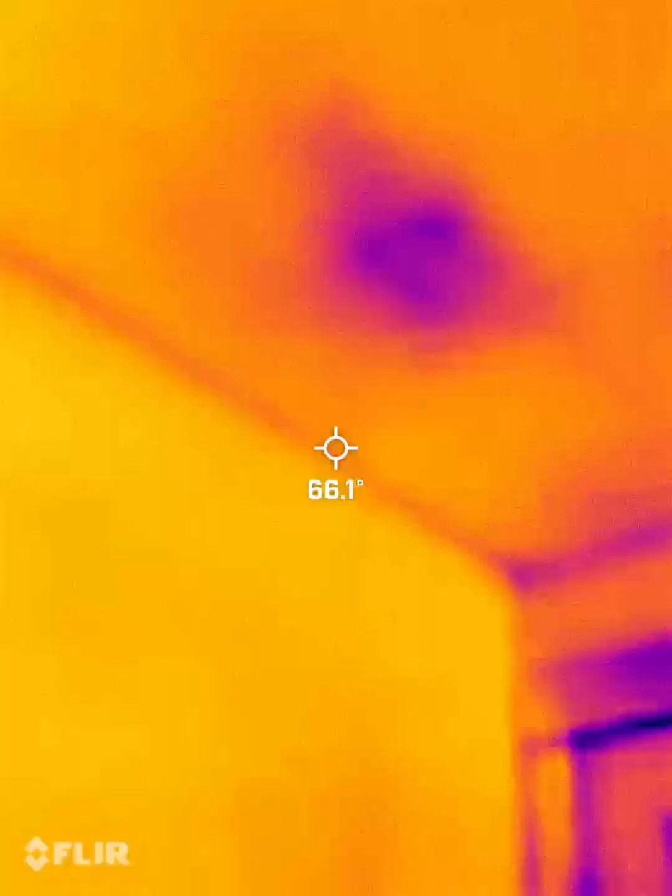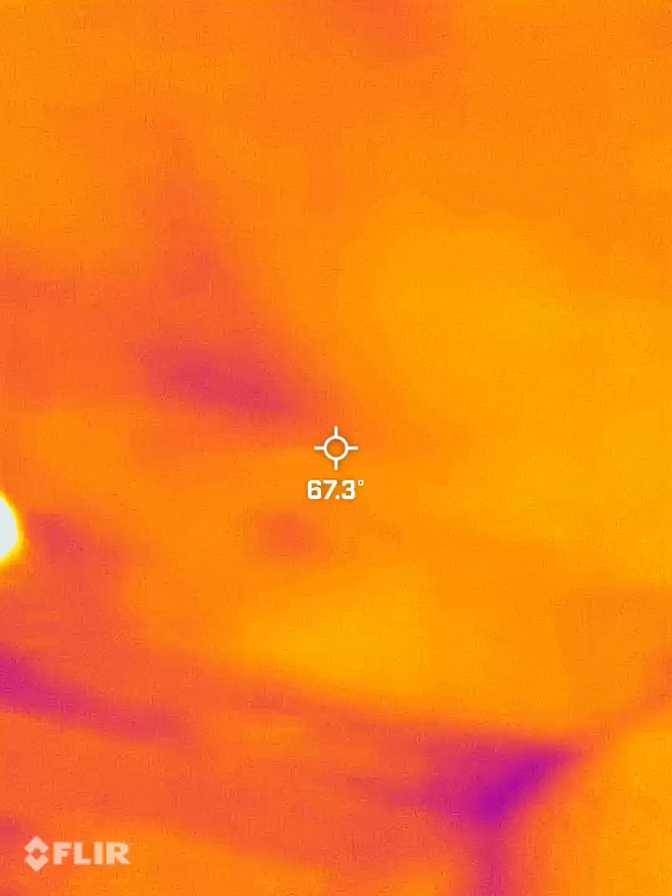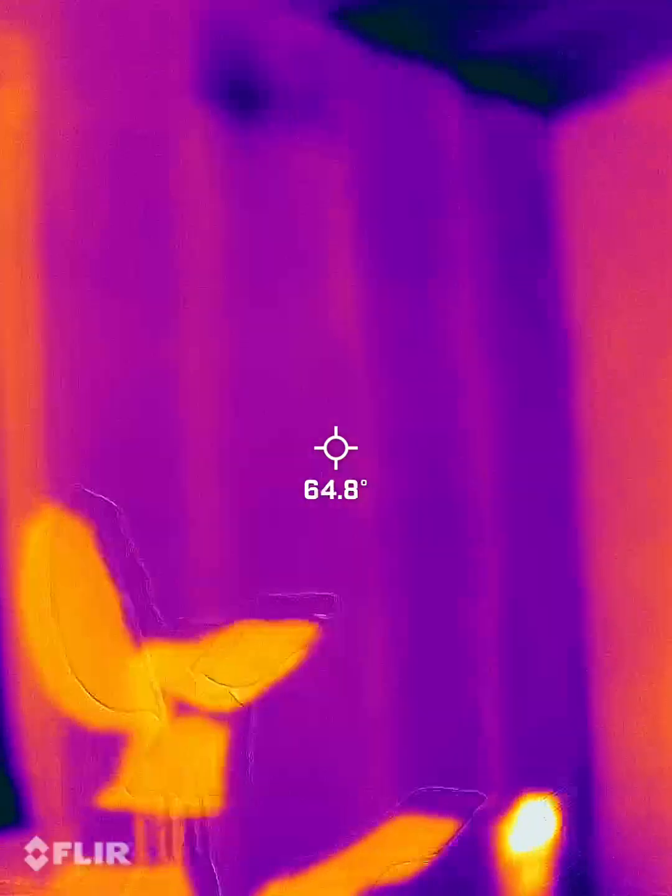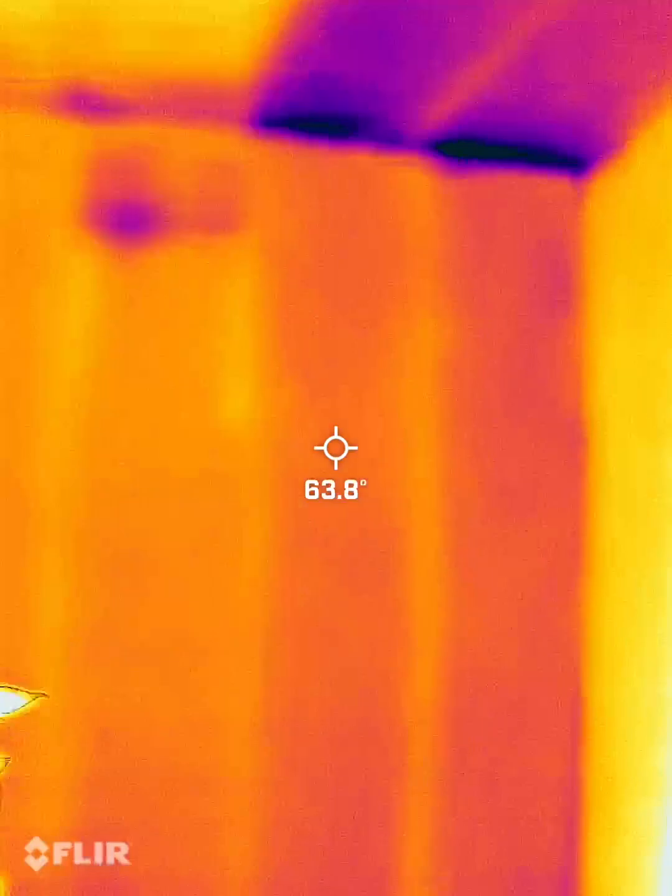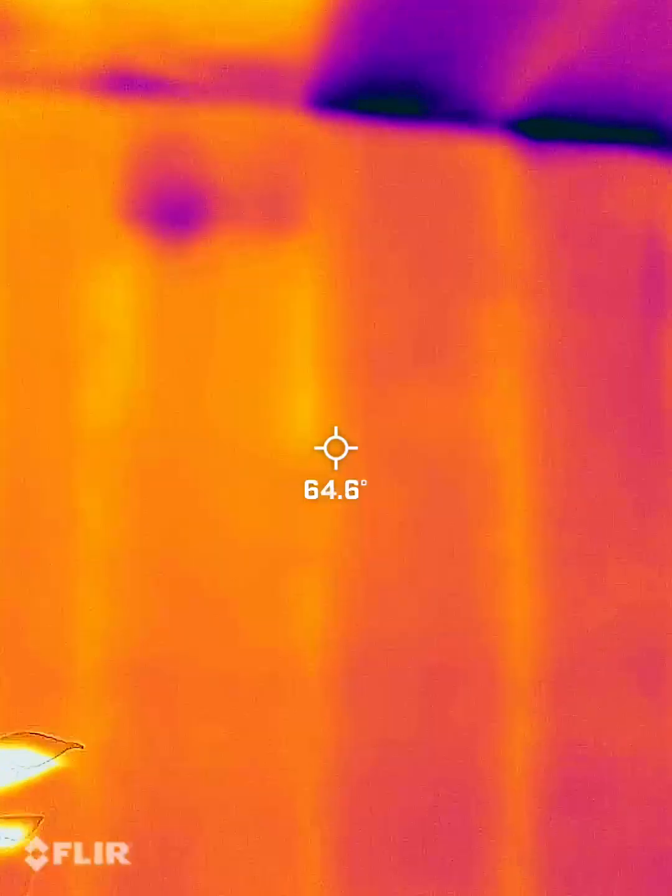And so yeah, it's also really helpful, like that video, because if you're noticing that it gets really drafty in the winter or something like that, you can see, oh yeah, there is some missing insulation here. So we could get more insulation blown in or added into the attic.